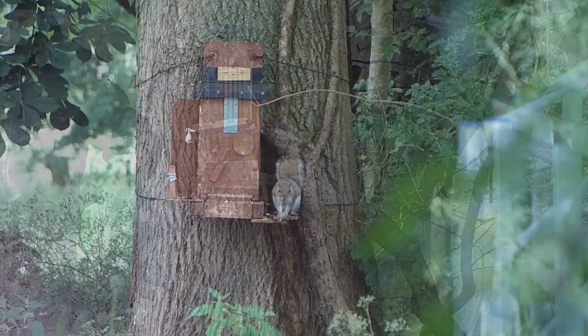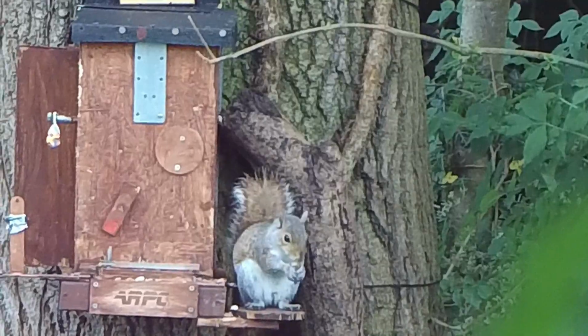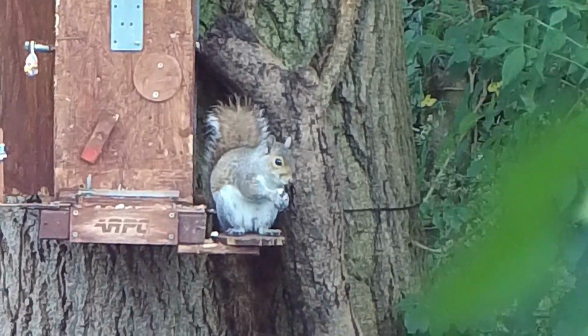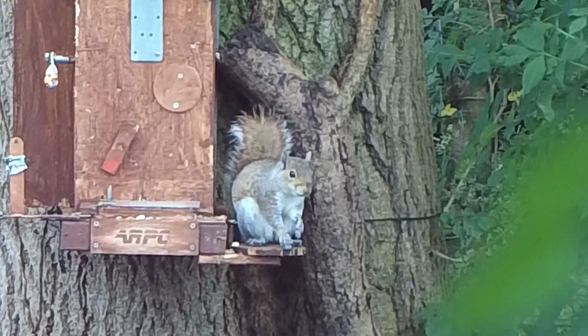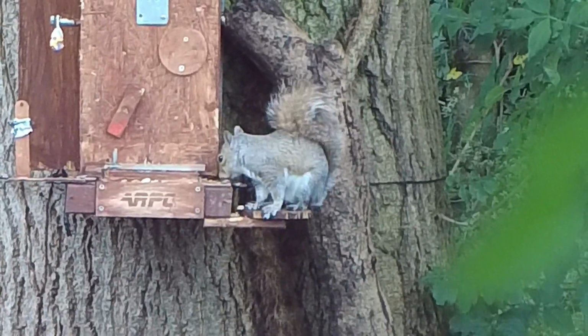Let's get on to the new slick ARPC Premier feeder. Yeah, there's such a thing. You're looking at it. Look at this. Yeah, it's got a few holes in it because they've chewed holes in it. That's the patch, the circular patch. The patch underneath. The destructive little sods. But they enjoy the table for one.